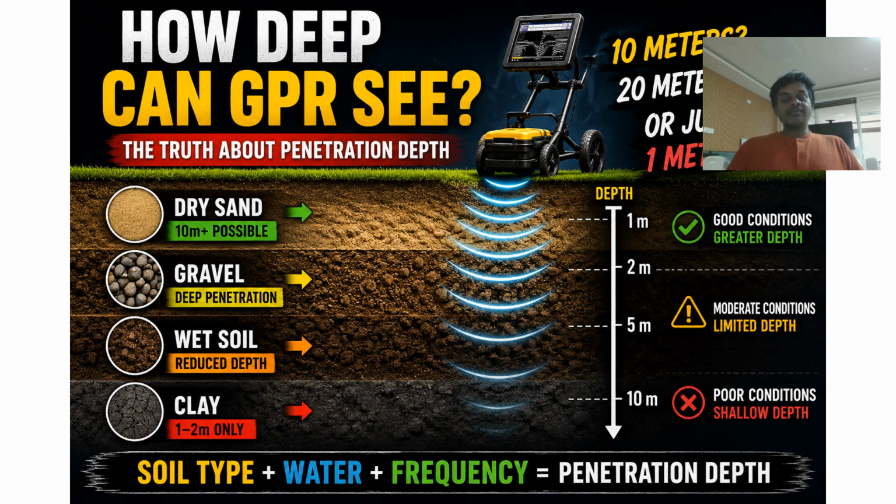This is why, when we are conducting any kind of survey, we should preferably go in a dry season, which will be very favorable for the GPR survey. Or if you go in the rainy season or when the environment is wet, it will create a problem. This is the second thing.